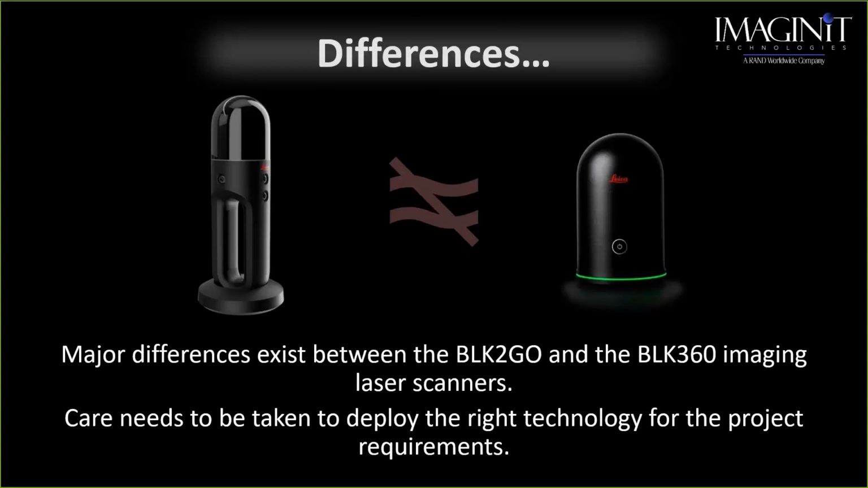But if our intent is, man, I got to get in, I got to scan this area really, really fast, and as long as I'm within 1 inch accuracy, I'm happy, well, then the BLK2GO may be a better solution. So we do need to take care of which technology is right based on the project requirement.